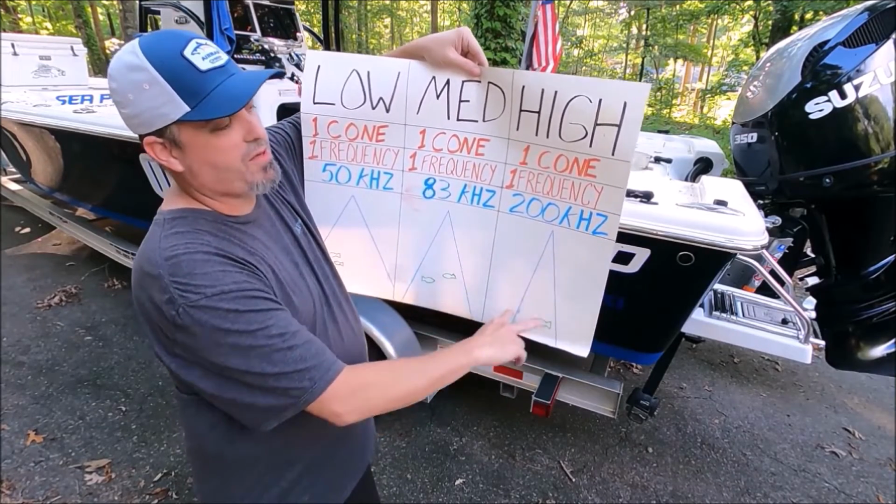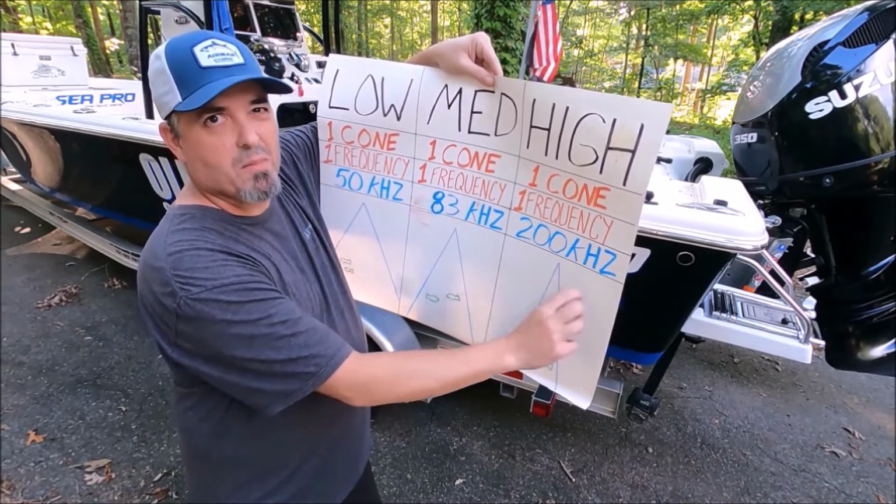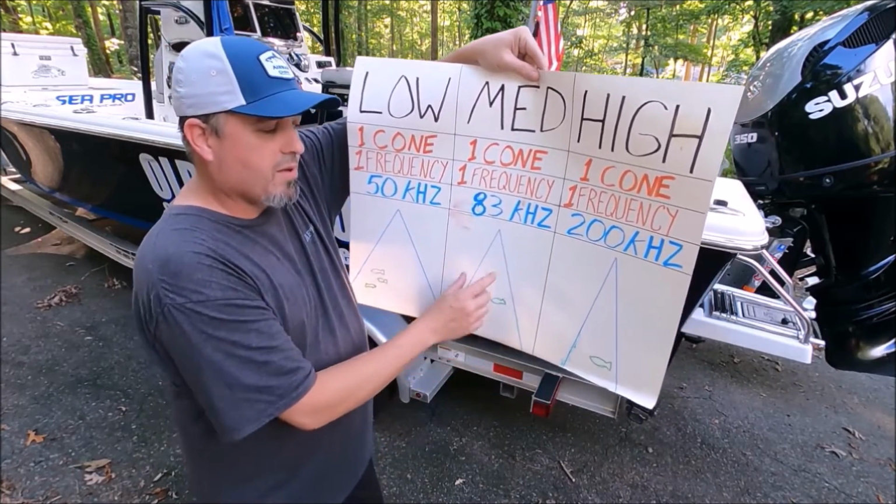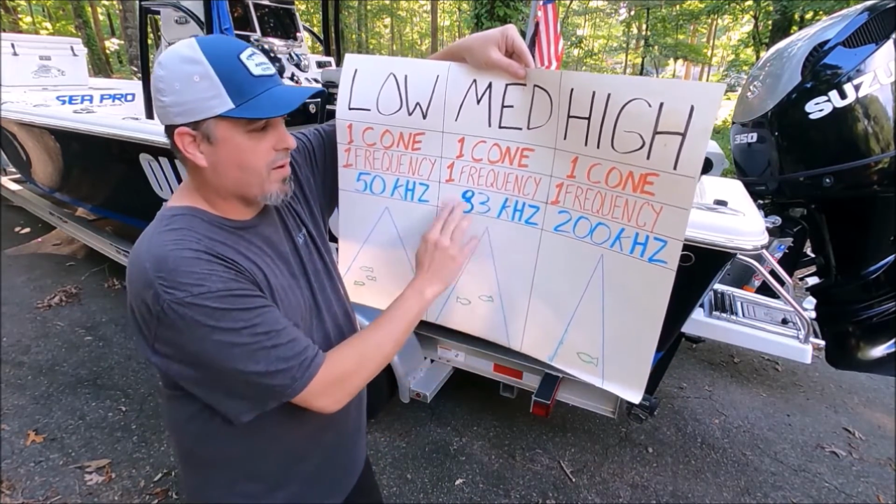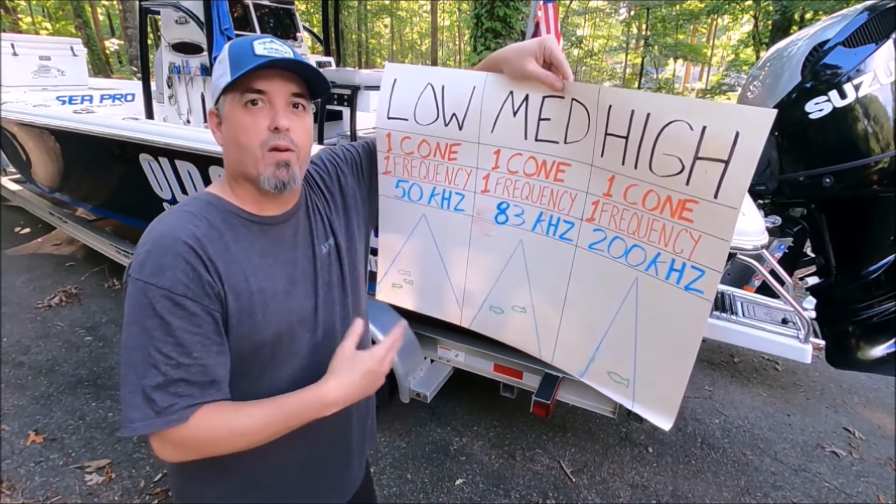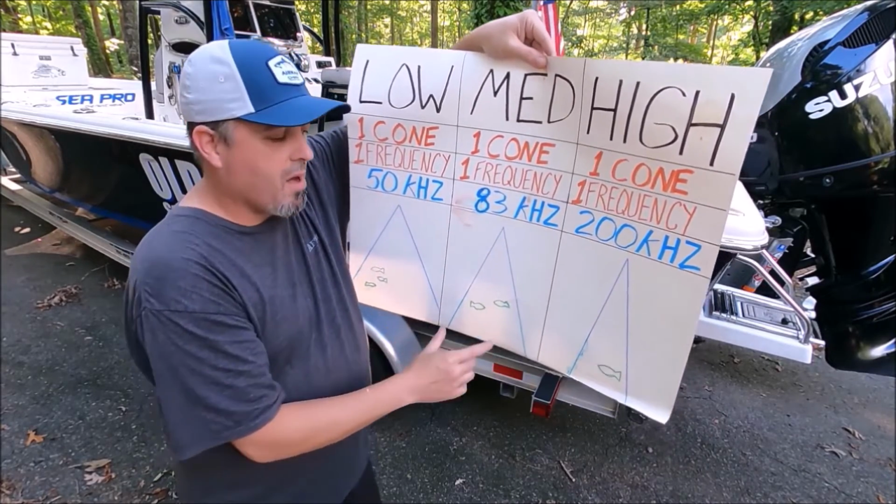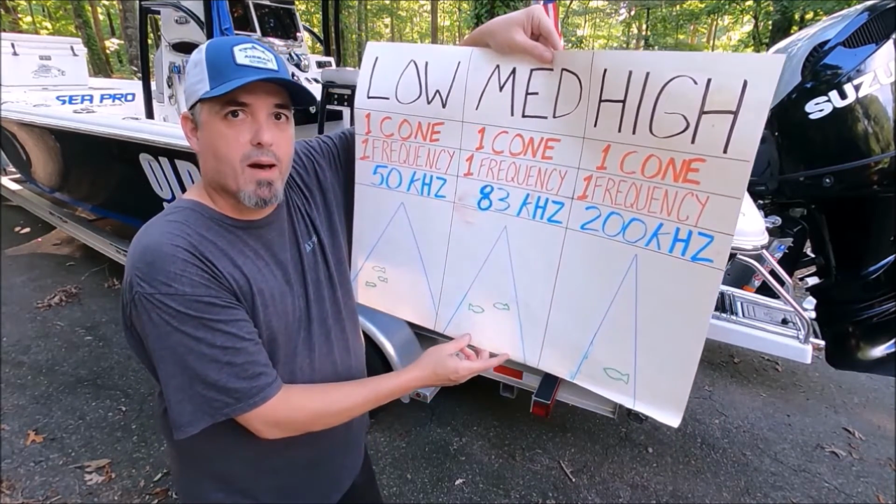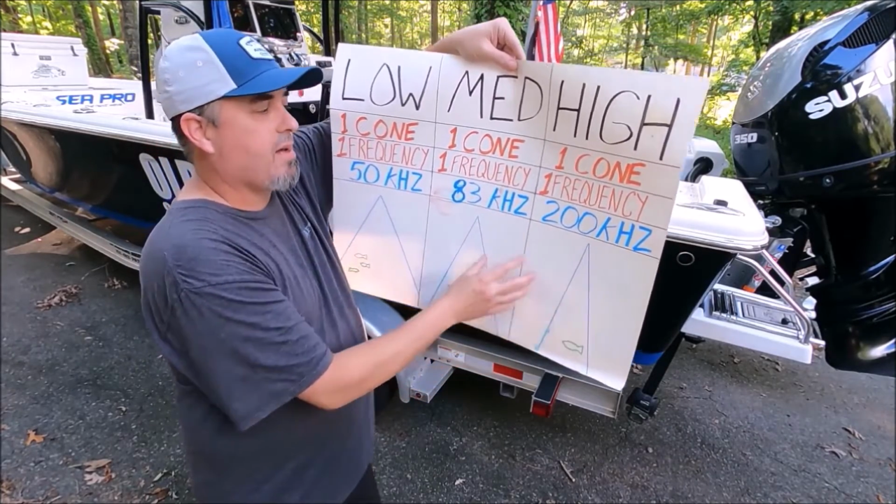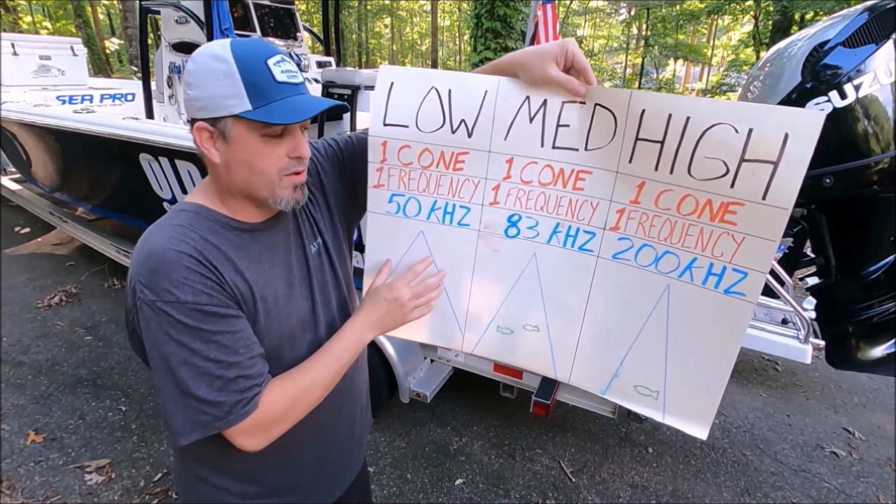Because the closer to the surface, the closer to the cone or the transducer, it gets very narrow up here, and it's hard to mark those fish, especially if you're sitting still and moving slowly. Moving to medium, it's usually a wider cone, right around the 83 kilohertz area, which is very good for running on plane looking for suspended fish, because you have that wider cone, you can catch those targets easy, but you're going to lose some detail on the bottom. These are good for shallower areas in the high. The medium is good for slightly deeper, and the lower are good for the deepest waters you're going to fish.